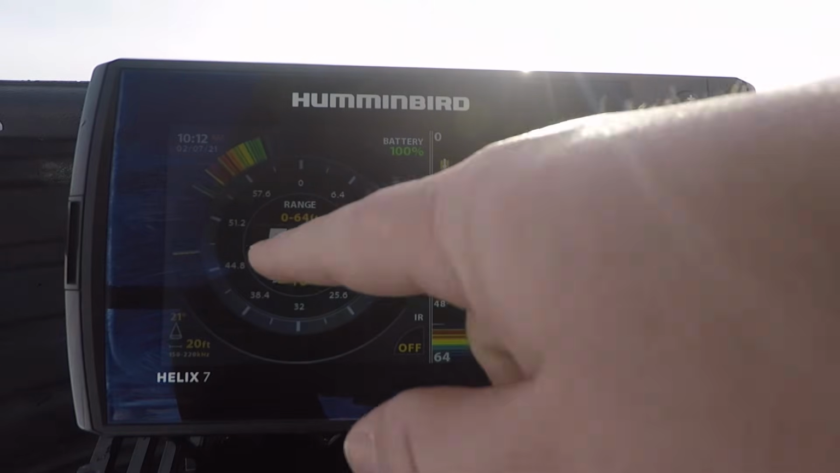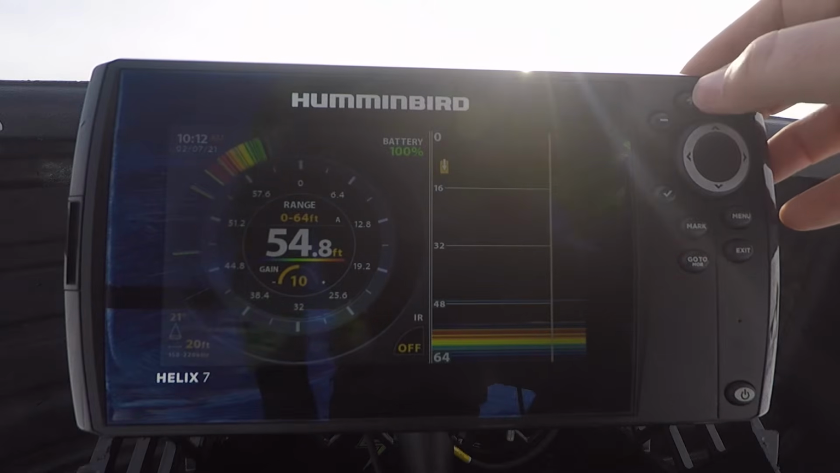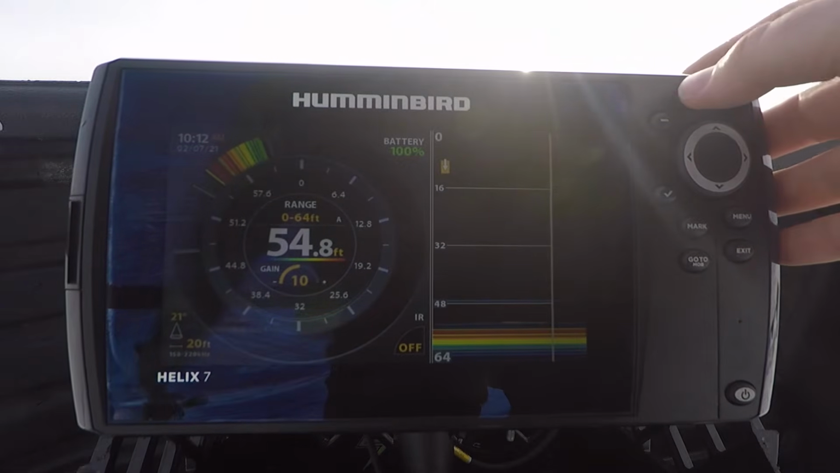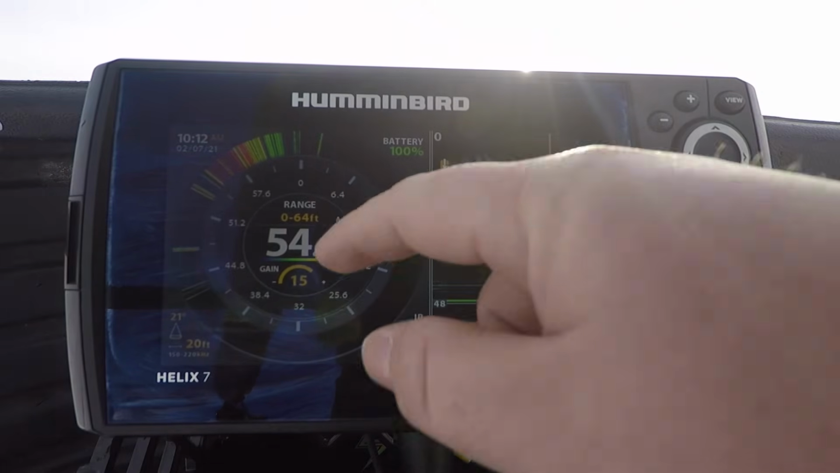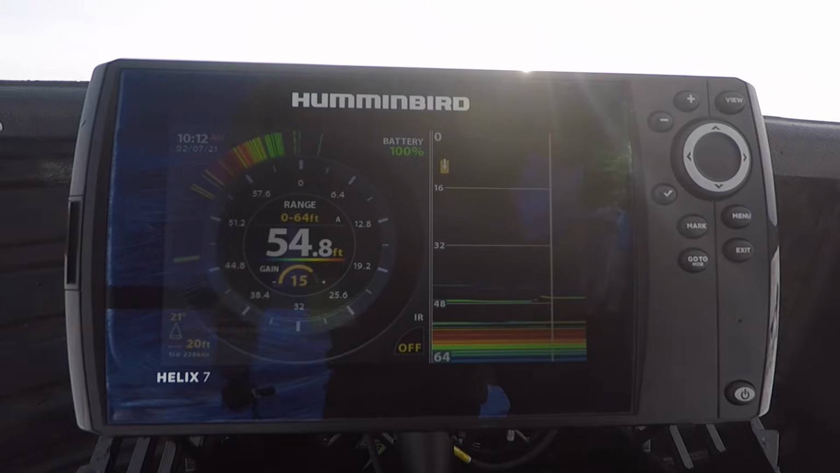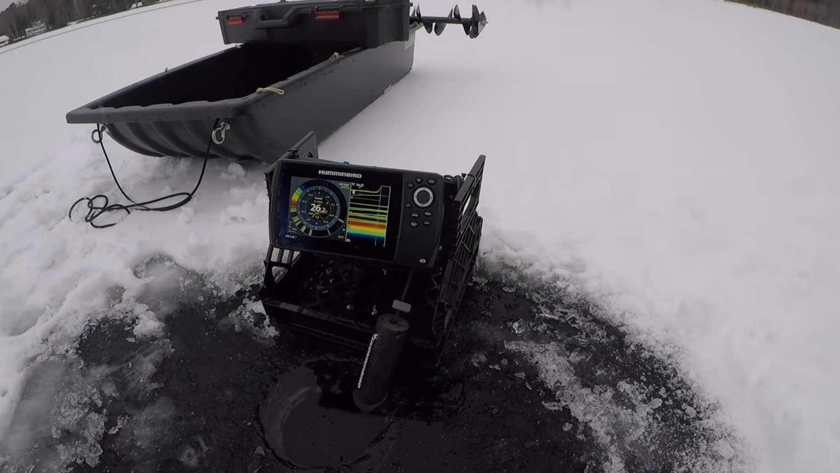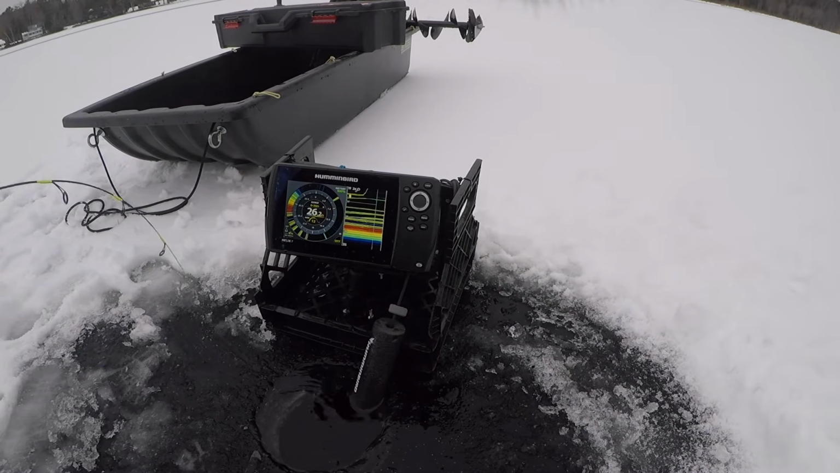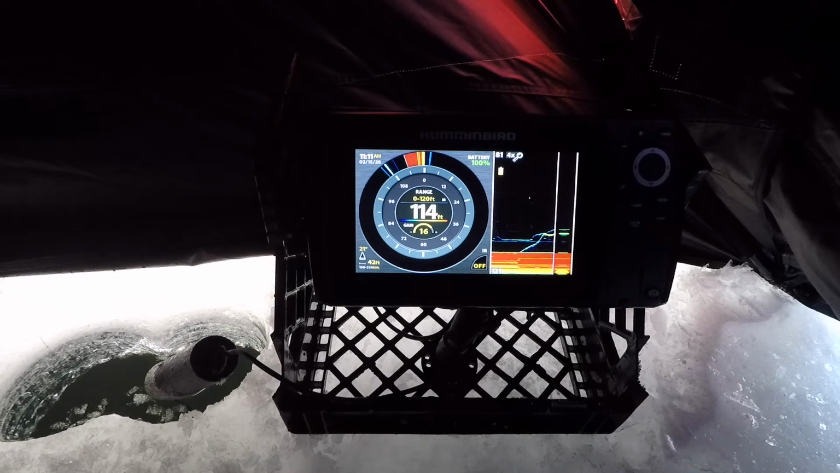If you want to increase or decrease your gain, you can hit the plus and the minus up here. So if you want to increase your jig return, you just hit the plus button, and you can see it increasing there. And you can see how much better of a return my jig is getting, which is right here. I like to run mine right around 12, 13. If I fish deeper water, like 80, 90, 100, sometimes I'll jack it up to 16, 17. So that's the basics of this dial.